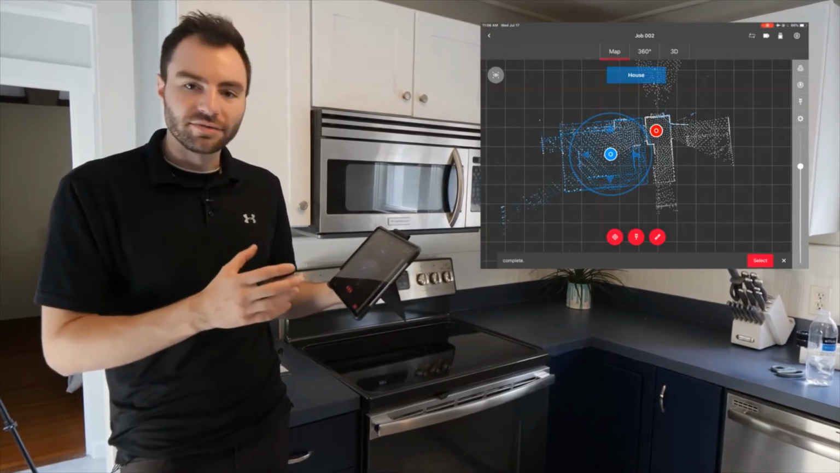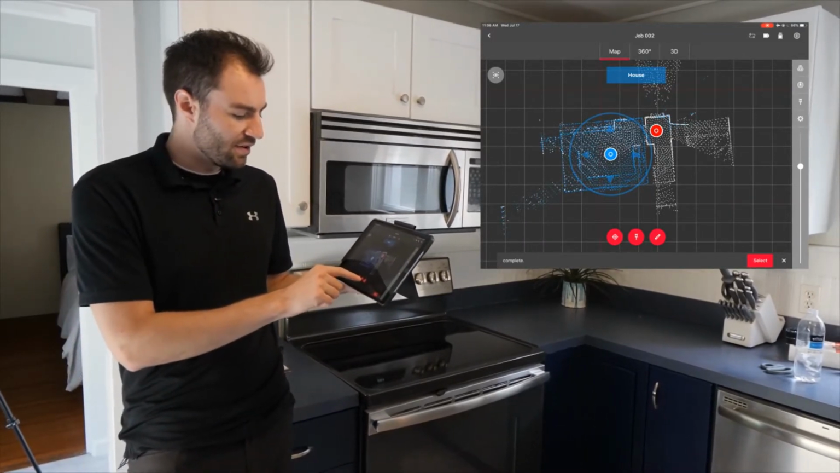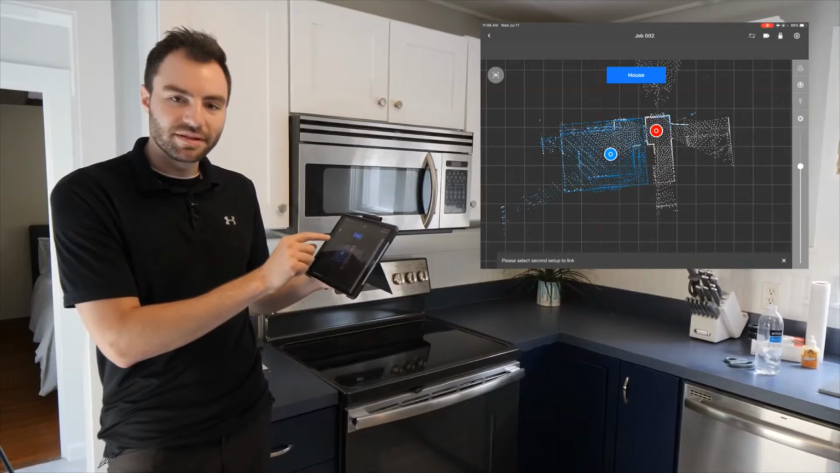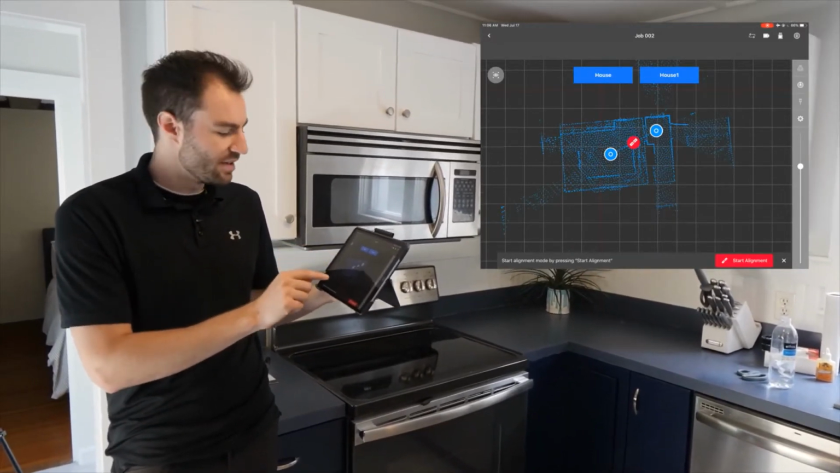Now I want to register these 2 together. So if I tap on this right hand button down here, that's the link button. So it already has one setup highlighted. I'm going to tap on the second one. It's going to give me a dotted link line between them.